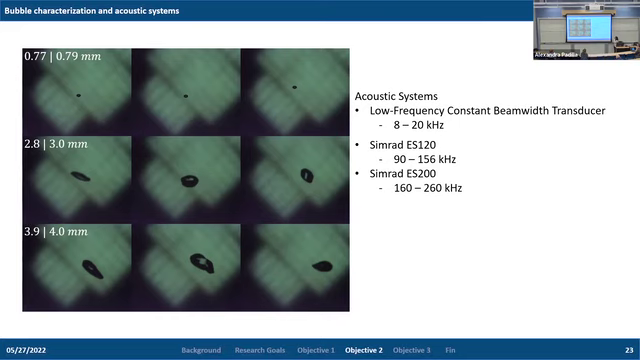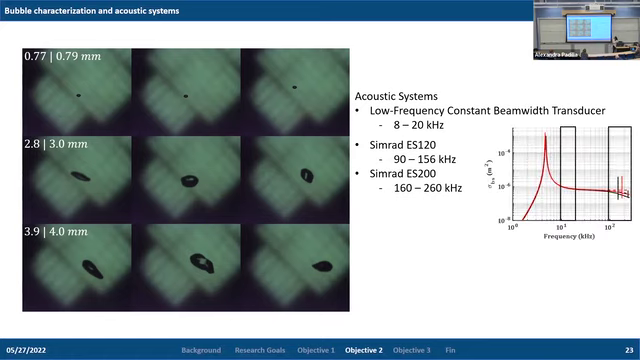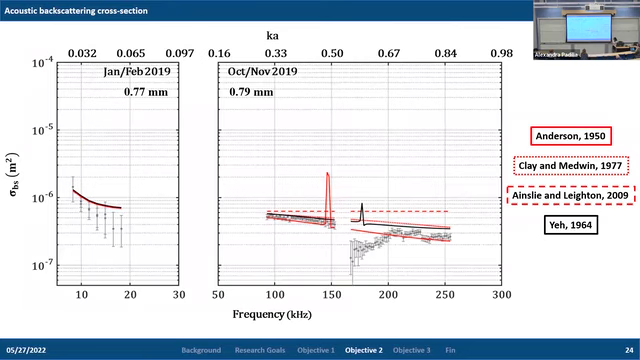And we insonified them with 3 different transducers over 3 different frequency bands: 8 to 20 kilohertz, 90 to 156 kilohertz, and 160 to 260 kilohertz. And this wide, broad range of frequencies allows us to look at the frequency response of gas bubbles in different regimes, in areas where Ka is small and all the models do a pretty similar job predicting backscatter, and also in regions where the models begin to deviate from each other, and we can start seeing effects due to bubble size and shape.